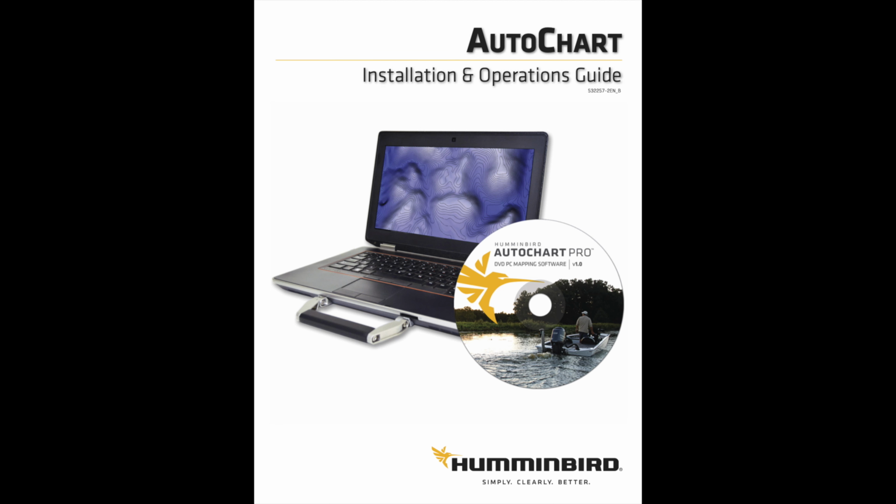Humminbird does have an Autochart PC software startup guide that can help you install the software. You will need IT approval to download it, and my suggestion is to keep IT on the phone because you also need their approval to download the update for Autochart. So download it, then update it right away and have them approve both at the same time.